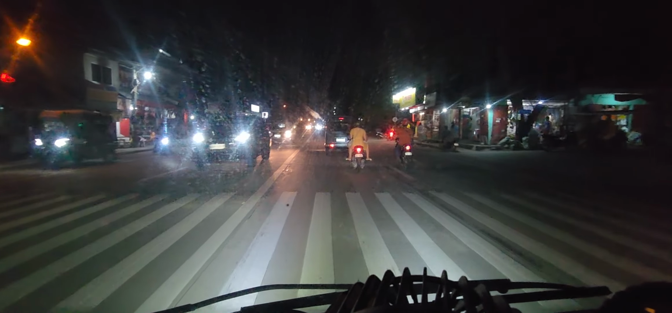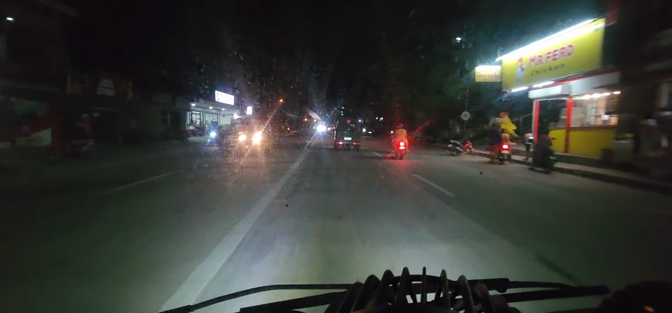And this is a dangerous intersection here as well. A lot of traffic turning here. We are going to go over here. There's a little storm in the video there.